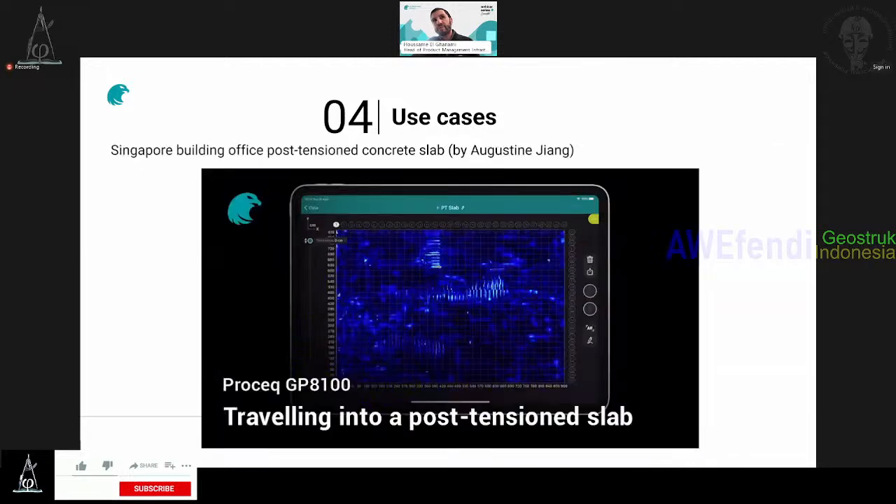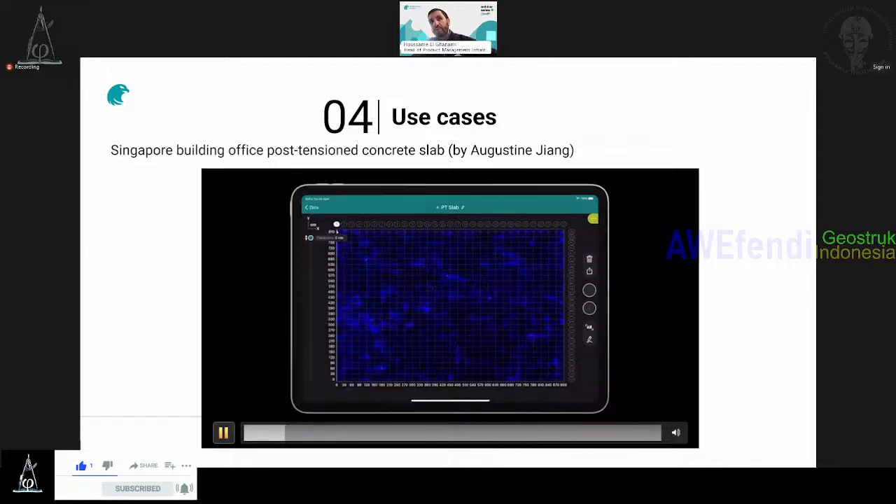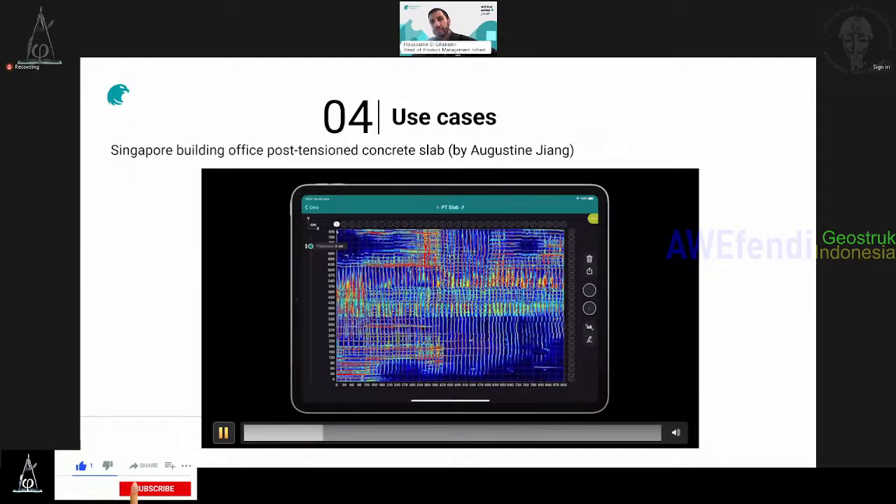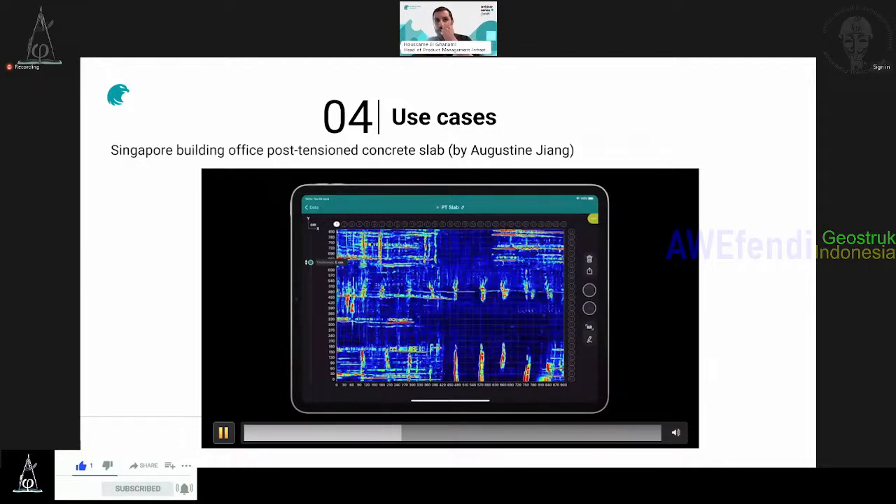And to finish, we have a nice example of a Singapore office building post-tension concrete slab. This example is the same, with the time slice view. In the area scan with the GP81, you could actually see the PT duct, which is another sensitive object you don't want to damage. Let's watch it. You see the top rebar, then the PT duct appearing in the middle, and then you finish with the bottom rebars. Again, an amazing job.